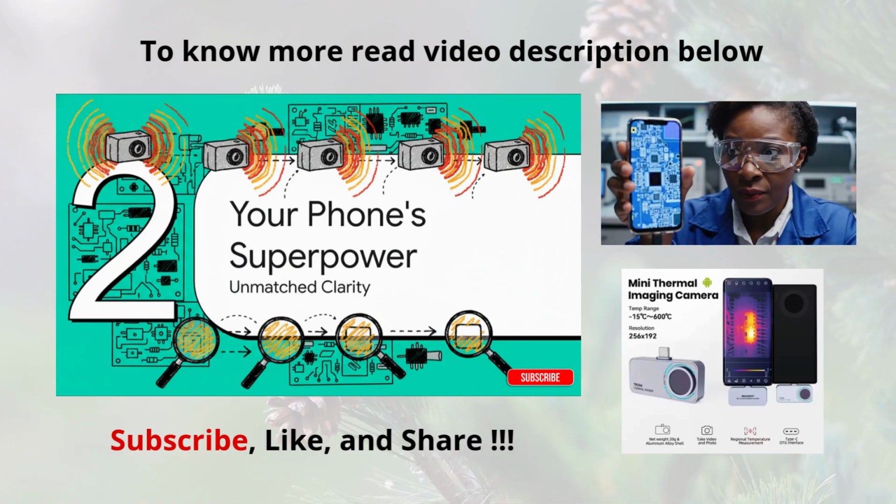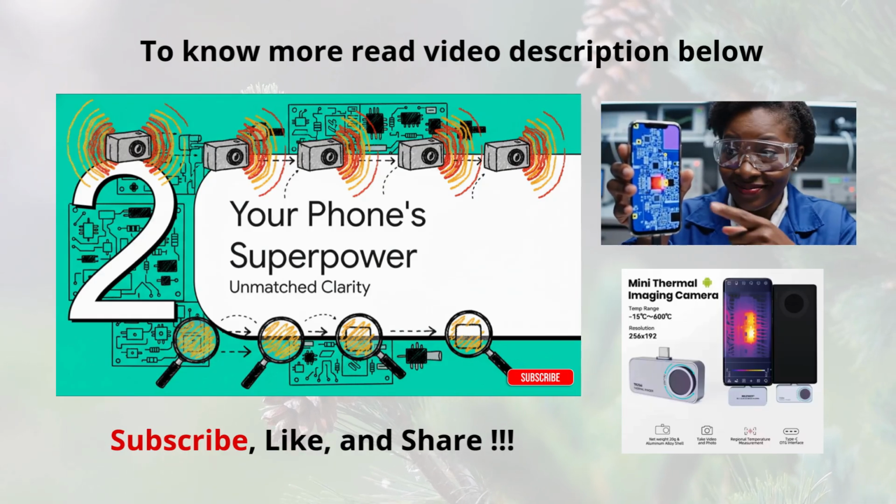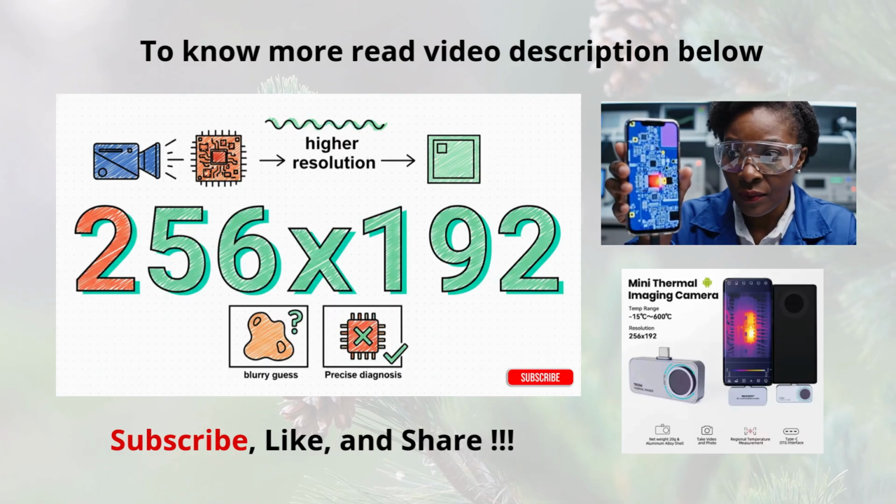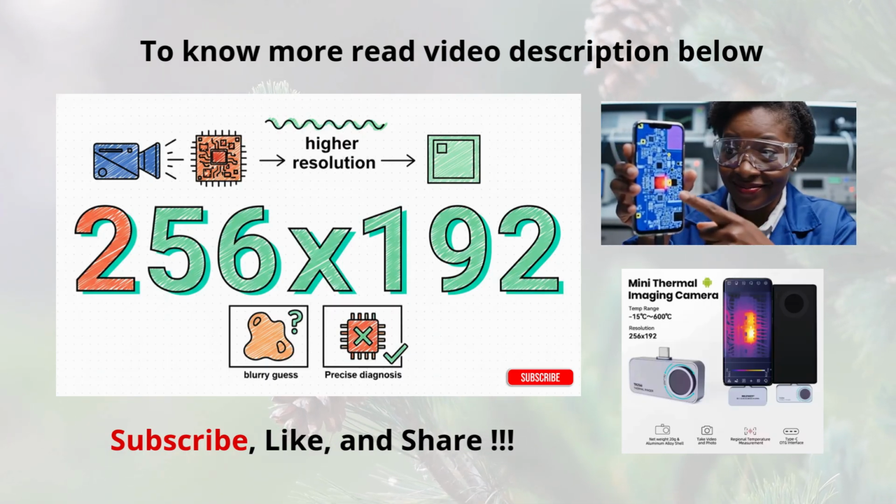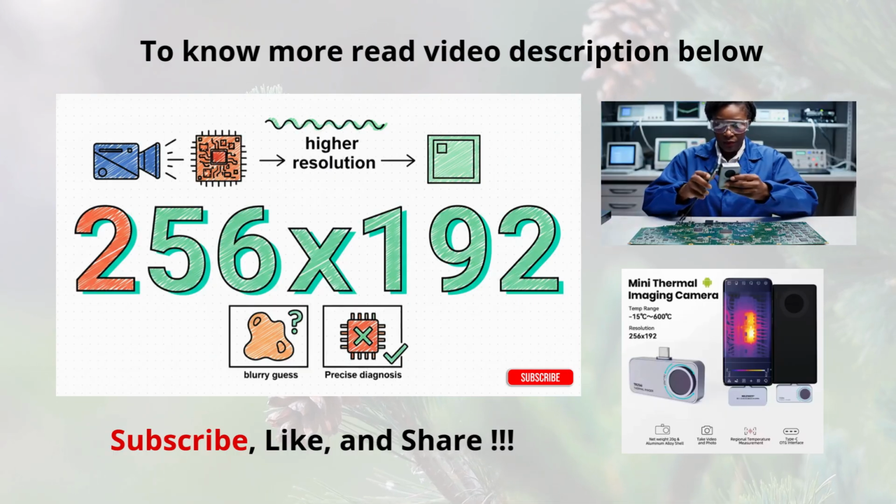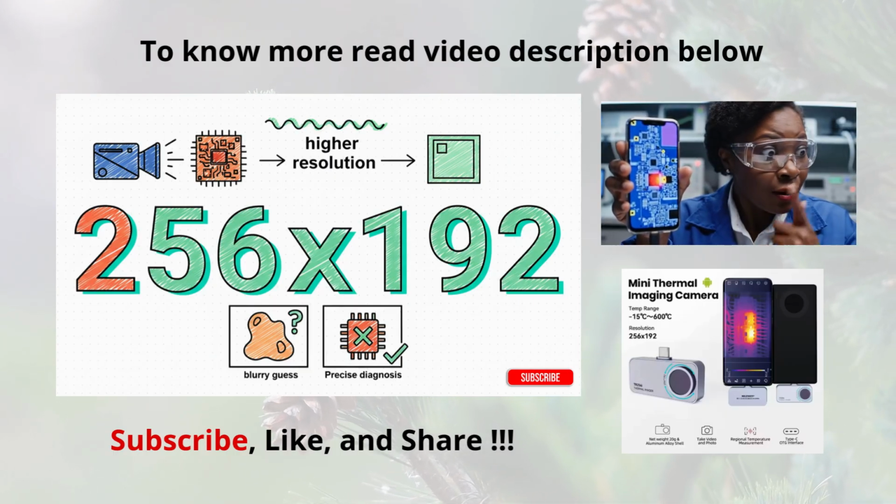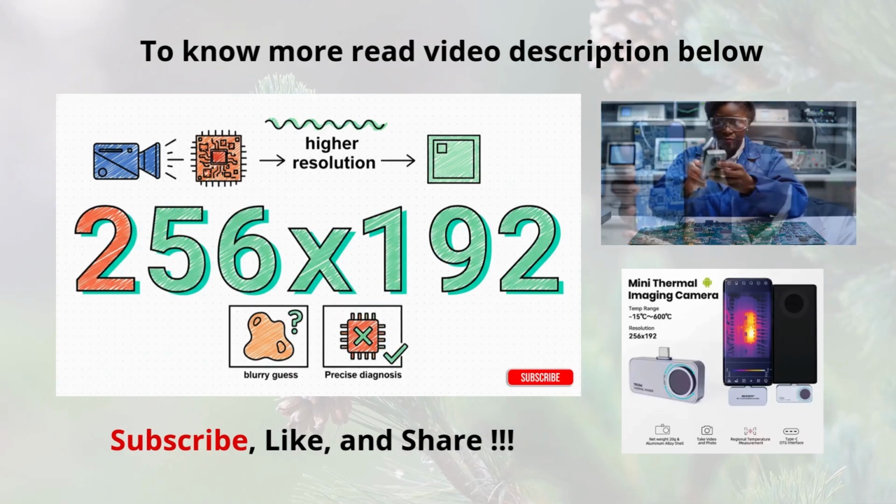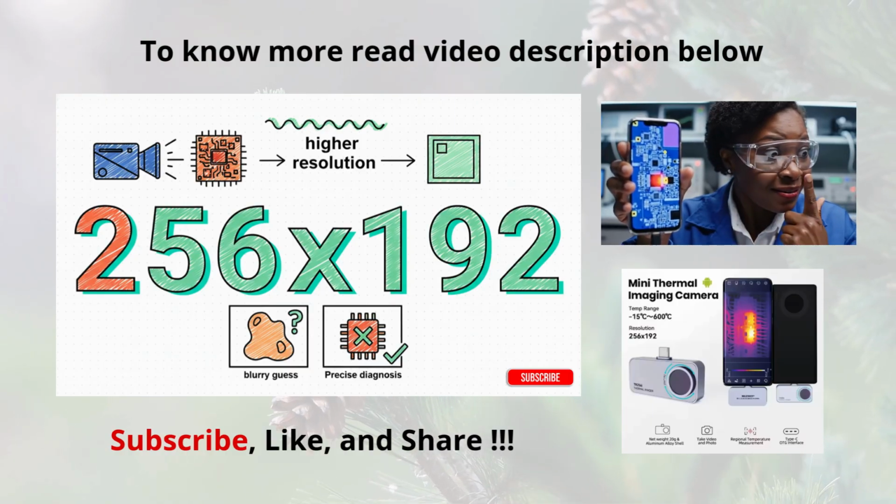It all boils down to one absolutely critical factor: the quality, the clarity of the thermal image it can create. And this number right here, this is the secret sauce. 256 by 192. That is the infrared resolution. It means this little camera is capturing almost 50,000 individual points of temperature data in every single frame. Now, when you compare that to cheaper cameras that might only give you a few thousand points, well, that's the difference between guessing and knowing.